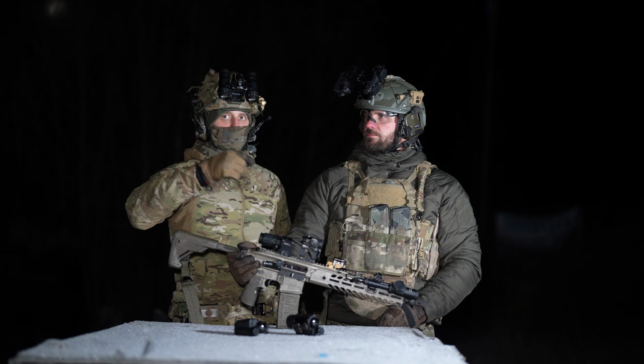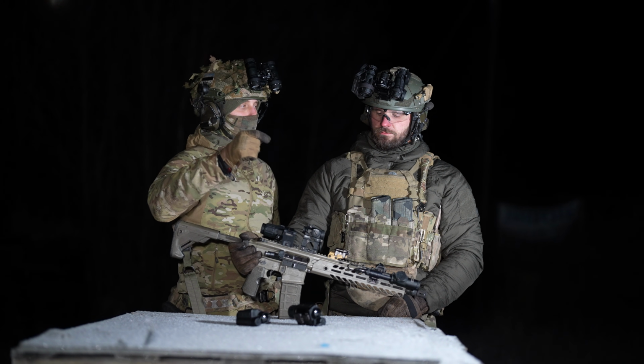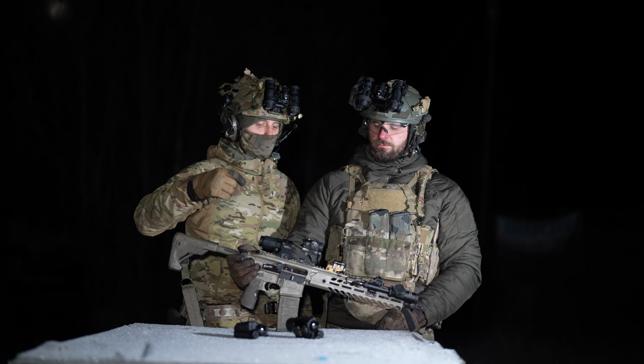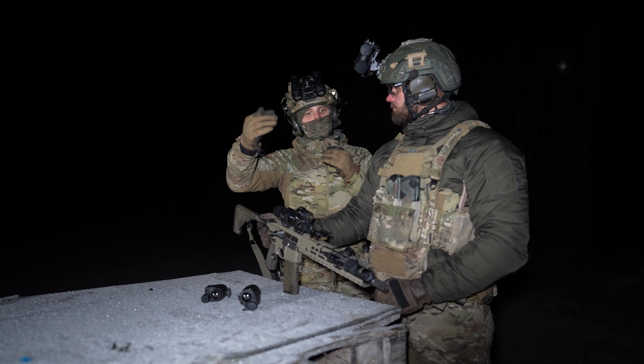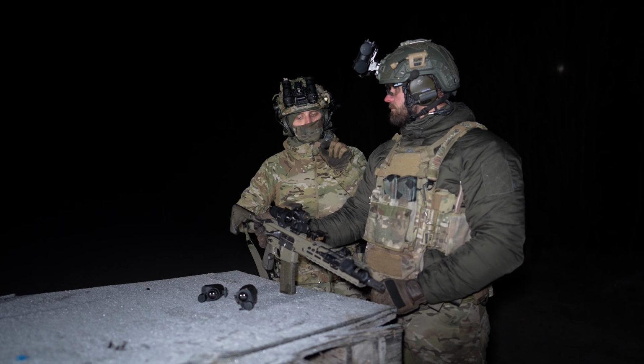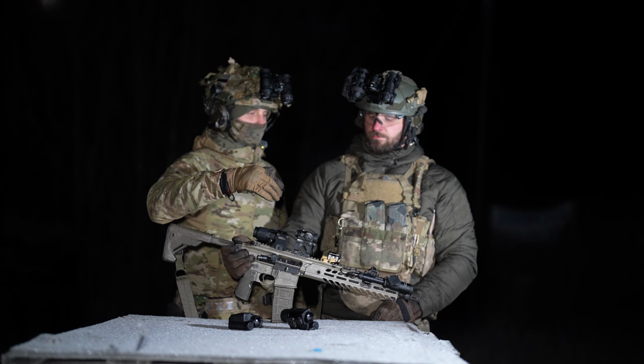And then you can see if your eyes have to readjust focus to get the dot, or maybe you were staring at the dot, which is wrong. But with the Eotech, for me at least, I can't look at the dot. I need to look at the target. Then the dot becomes crisper.